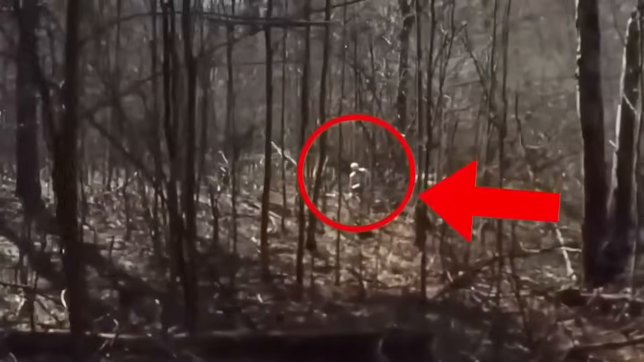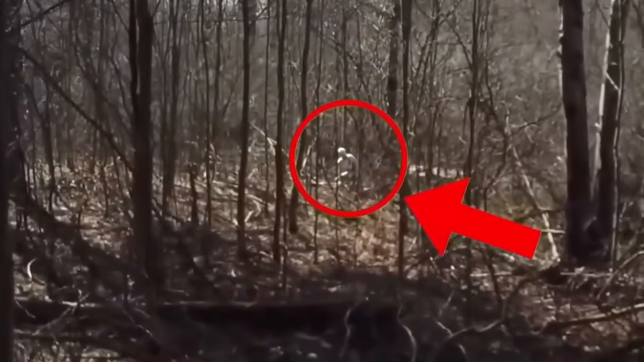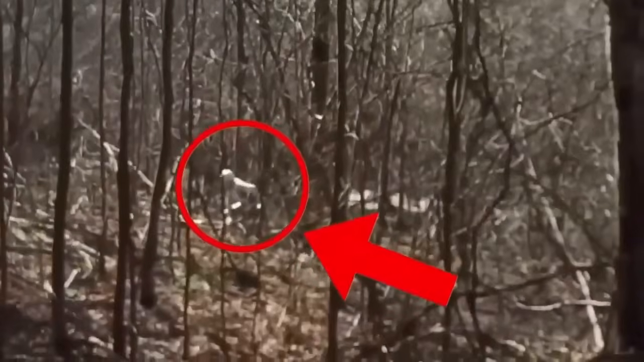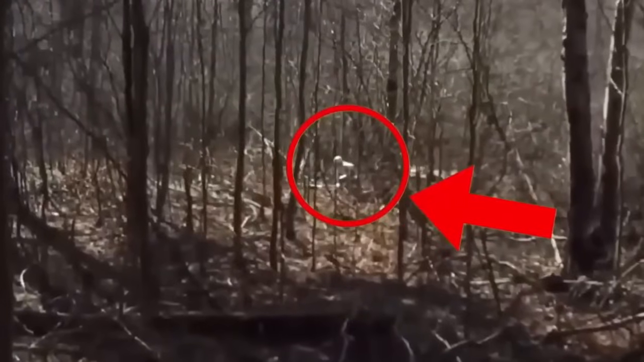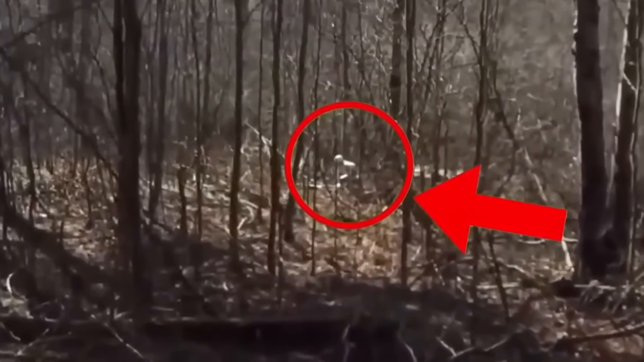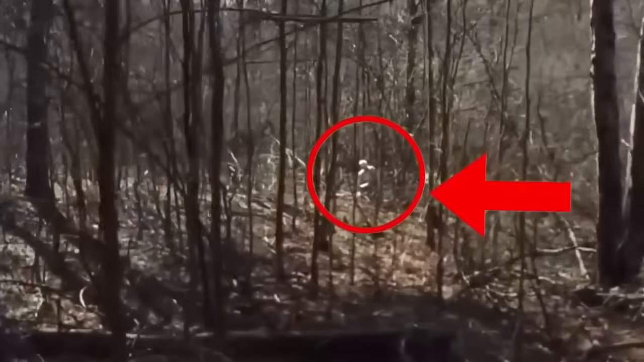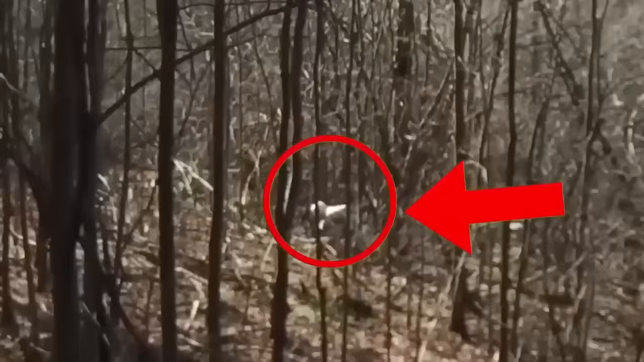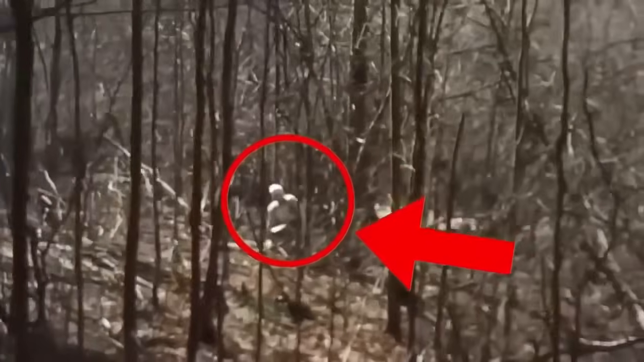At first, they assumed it was a coyote moving behind the trees, but as they flew the drone closer, they were startled to discover it was something far more bizarre and unsettling. The creature appeared to be human-like, but moved in a very peculiar and creepy way. Even now, nobody knows what this strange figure was, but the drone footage is enough to make your skin crawl.